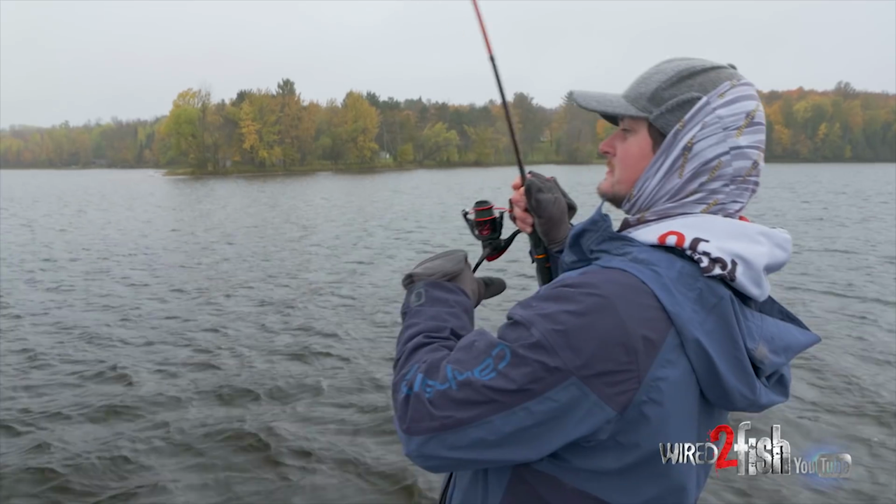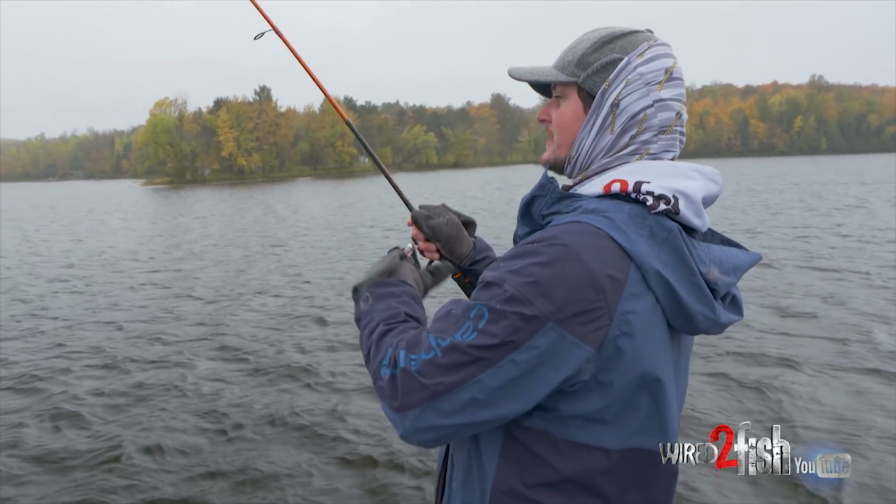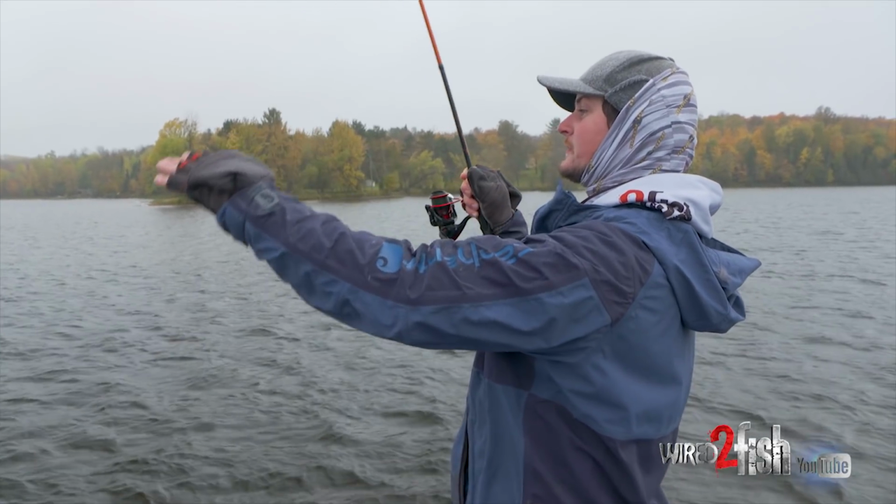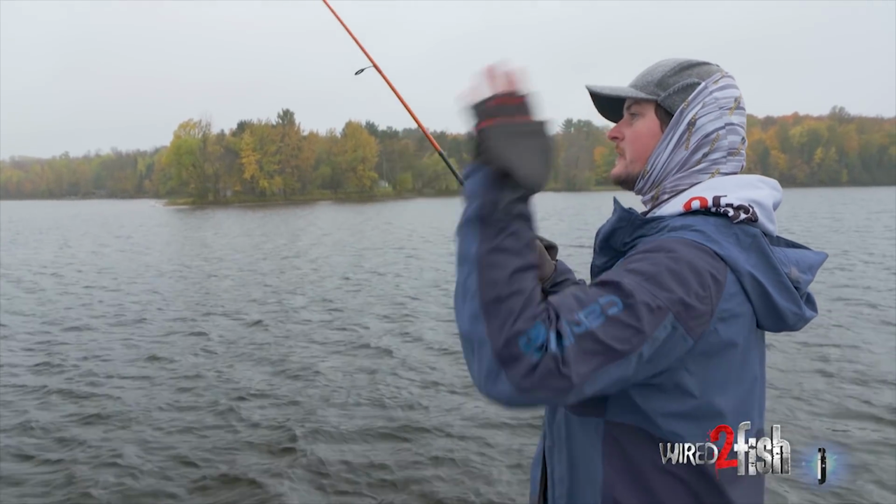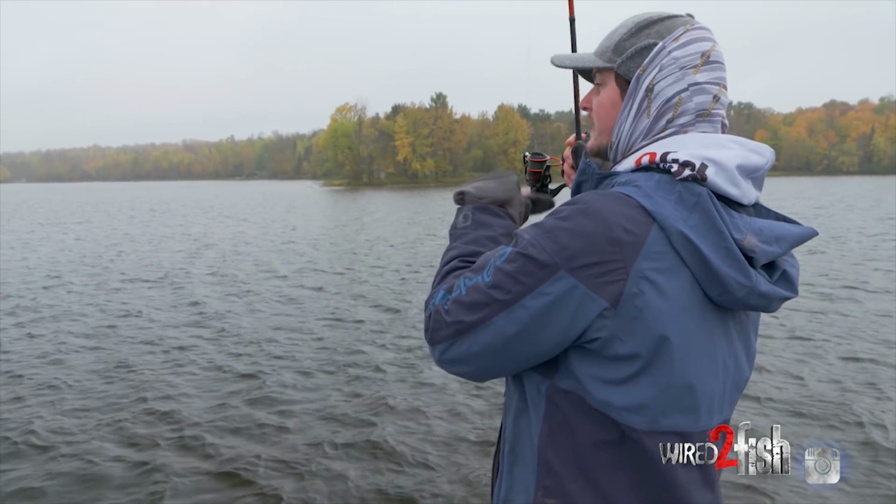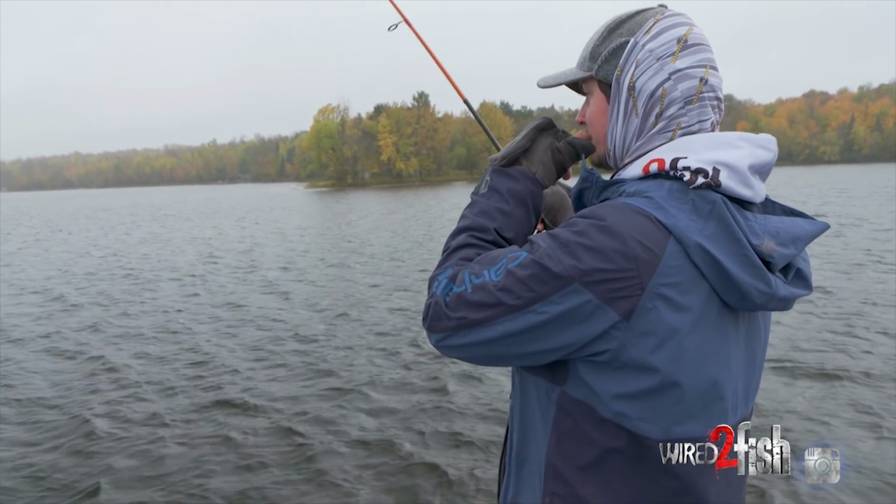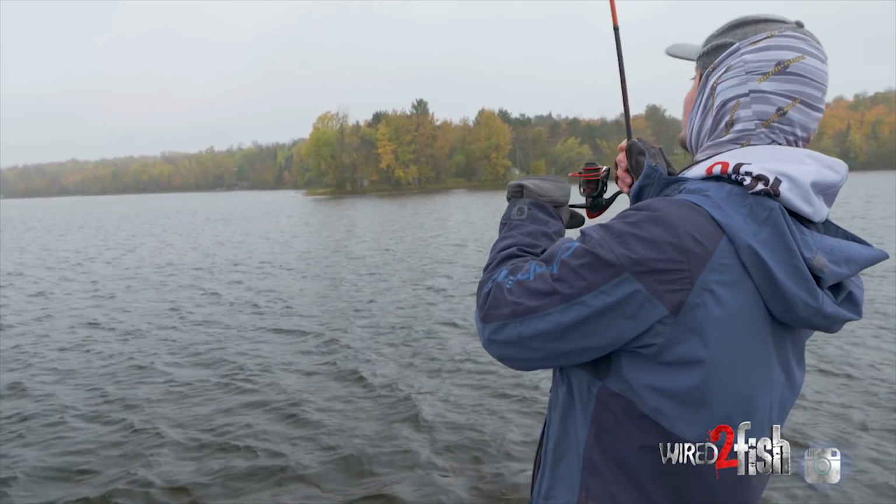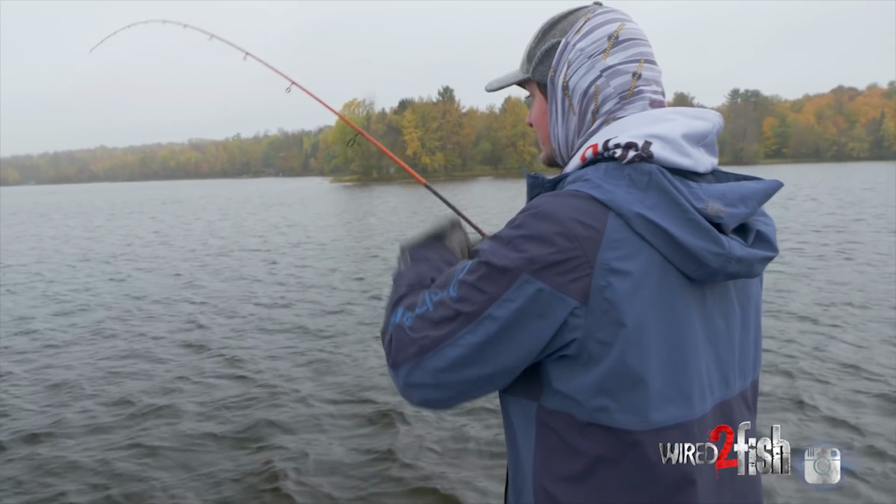Wham! Ooh, I was just feeling that jigging Rap. I hit the sharp part of the break, so I was feeling it for quite a while. You know, I'm feeling it hit bottom, pop, hit bottom, pop, and all of a sudden it started gliding. So I hit the edge of that break, and look who was there to intercept it. Like clockwork.